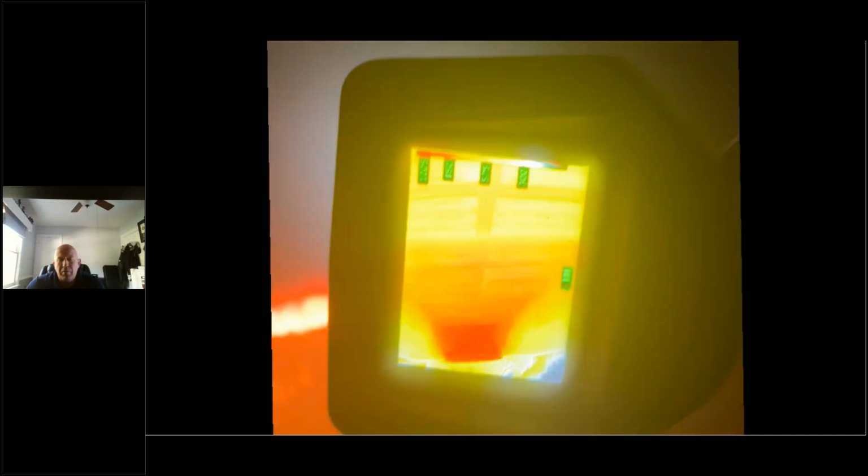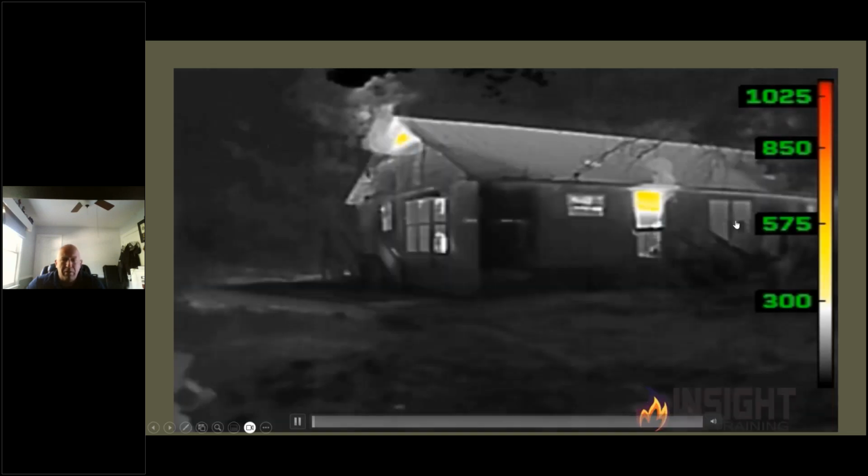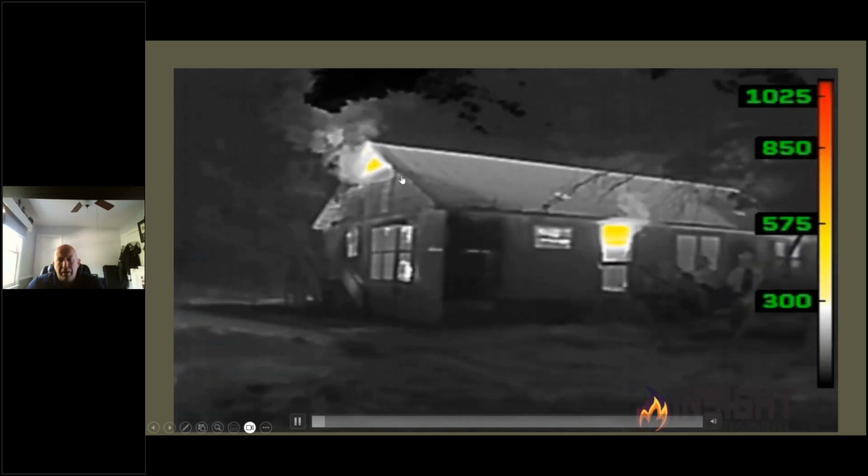Straw to fire without any delay. Went from the bottom to the top. The camera didn't freeze, didn't lag, and didn't cause you to miss anything. And if you think, oh, well, that's great, what about when I'm outside looking at it? Check out Instructor Thomas Anderson here doing some size up video. This house here, check out the heat coming out the gables.